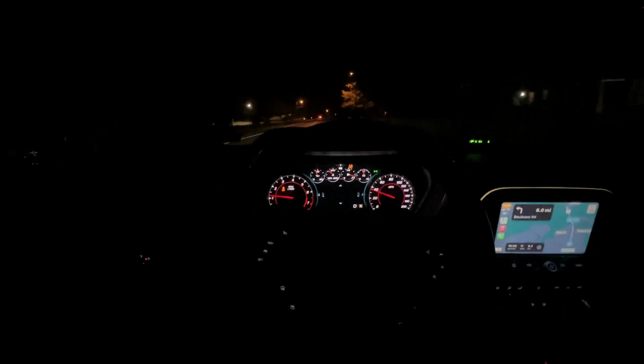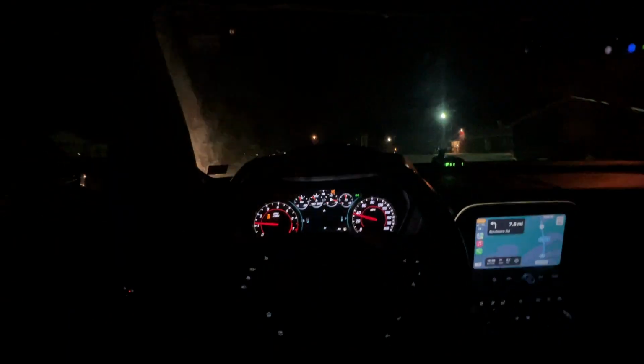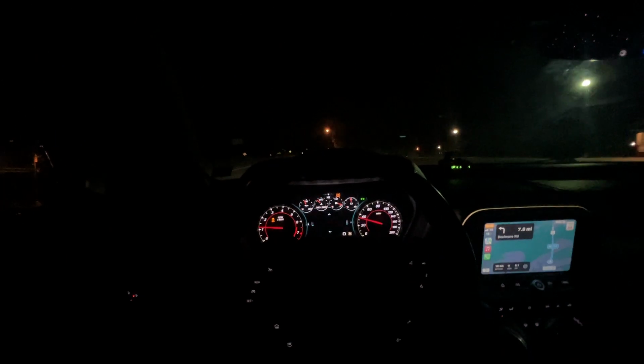Oh, it's right there. The little setup thing. It must be another one. Or it's a real cop this time. Unless it's another sign.